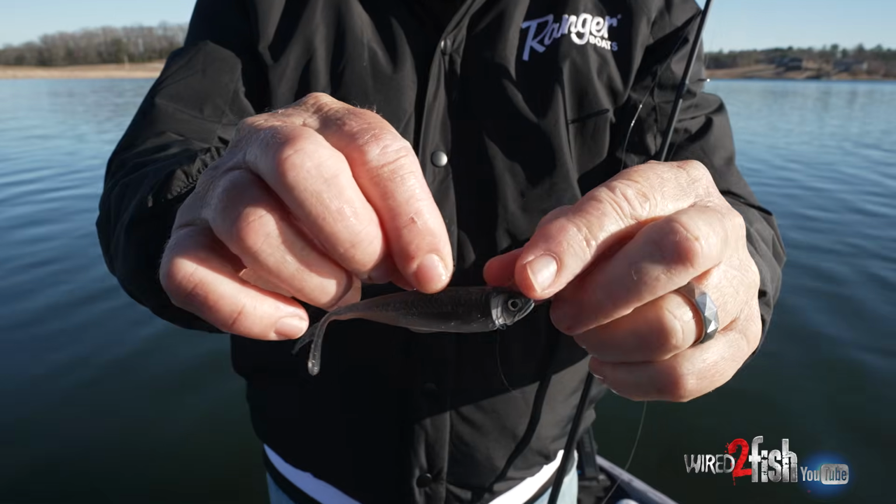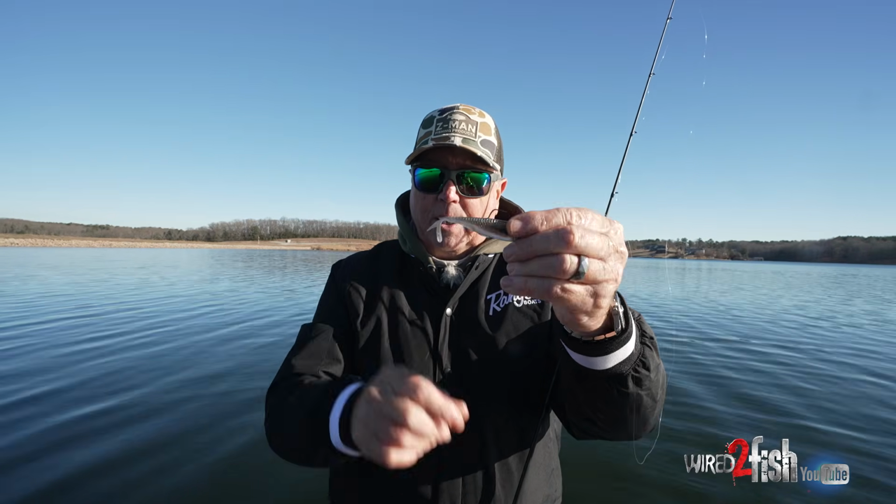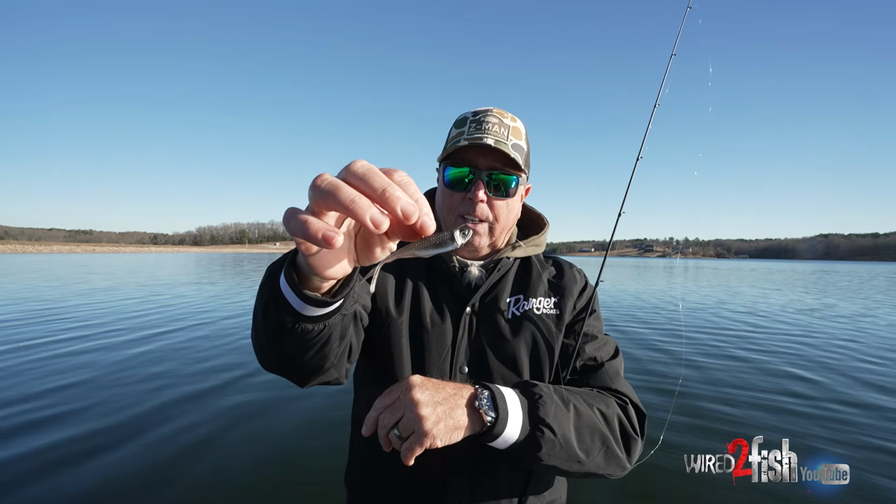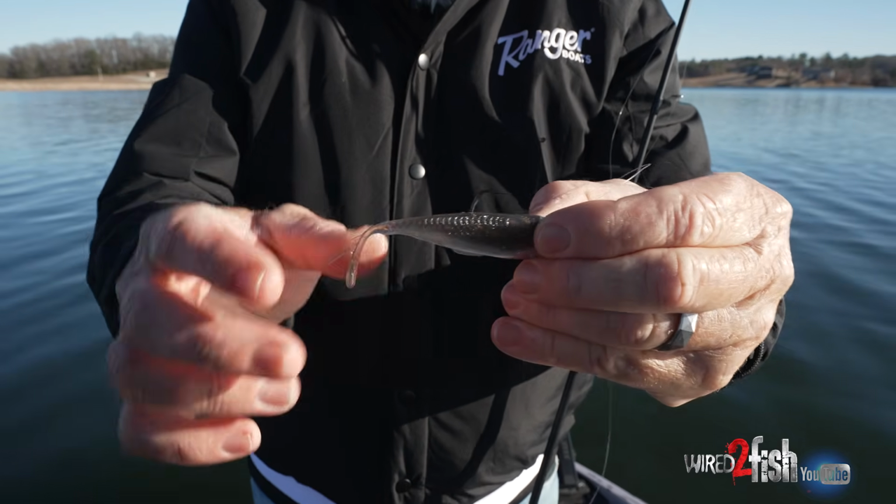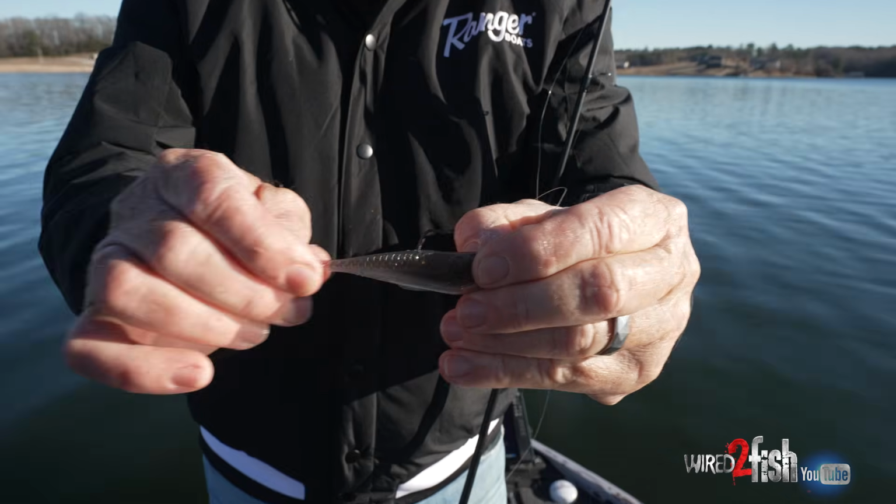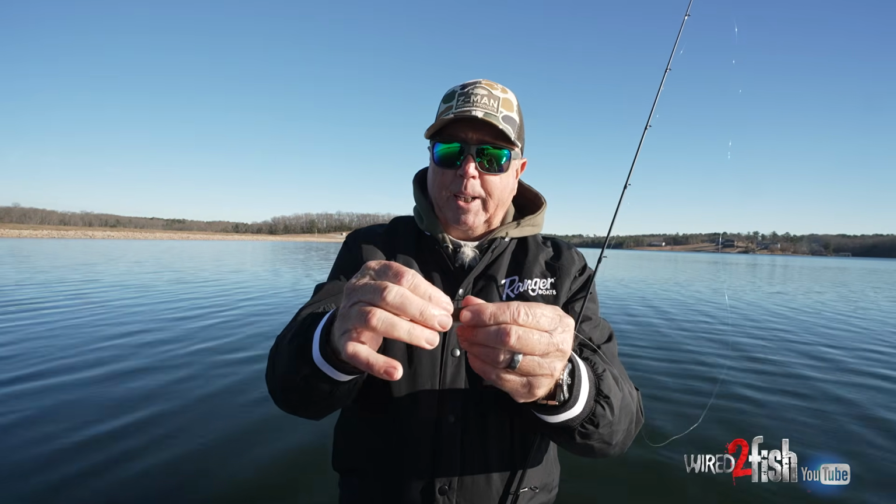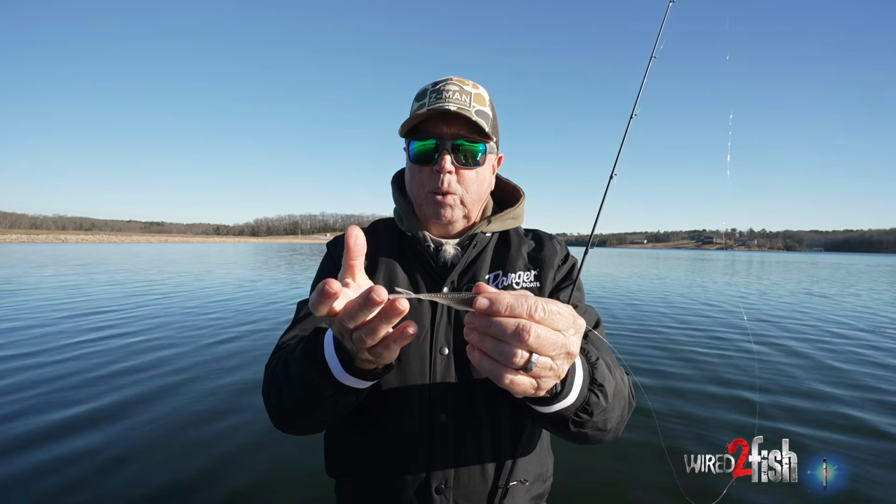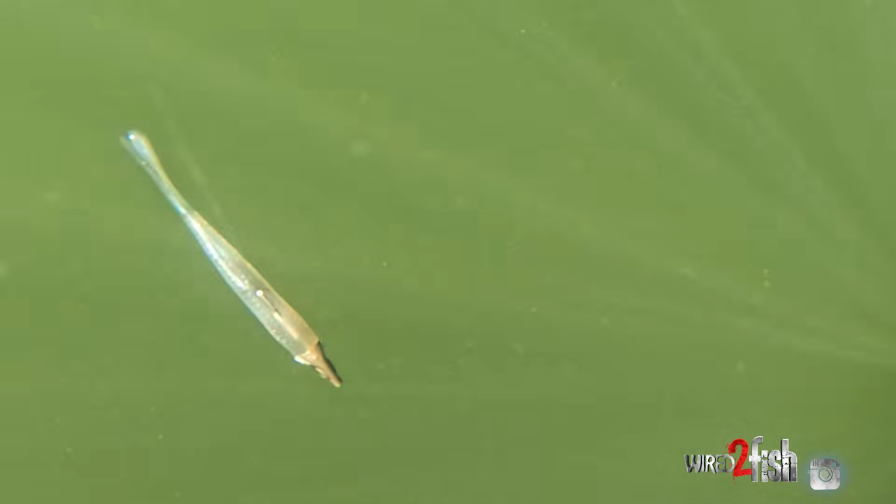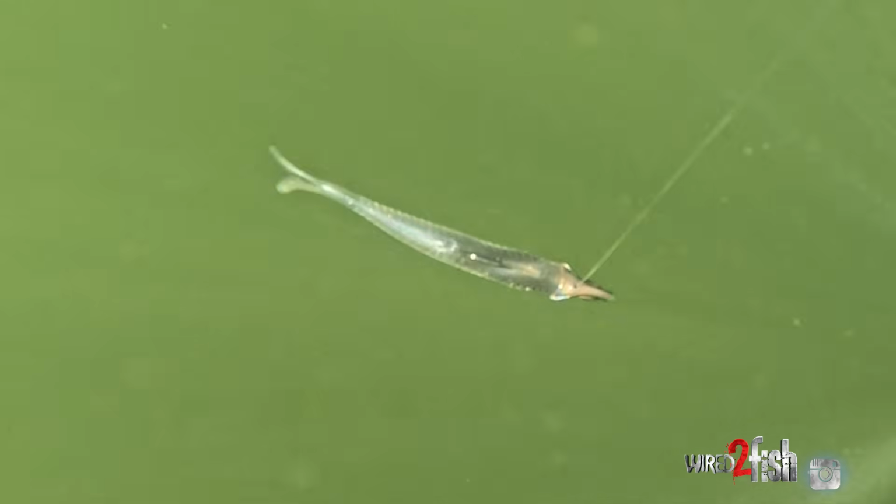This is clear water, so I'm using these translucent colors. This one here is the Tennessee shad color. Now the lure I'm using today to really mimic those shad is the Z-Man Graph Shad. Now it's made out of Elastex, so it's super springy. Has a lot of action to it. You don't have to move it much, and this moves. That's what's key about Elastex. The head fits the bait perfect.